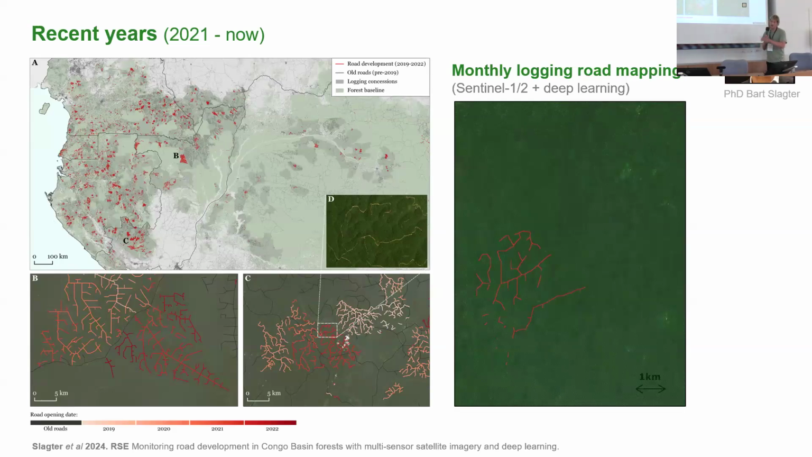So what we did, Bart led work on mapping, now on a monthly level and very accurately, the logging roads across the Congo Basin using Sentinel-1 and Sentinel-2 and deep learning.